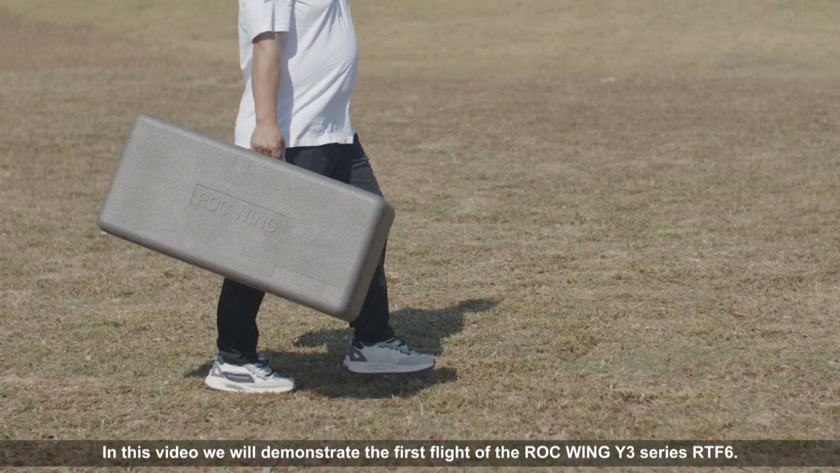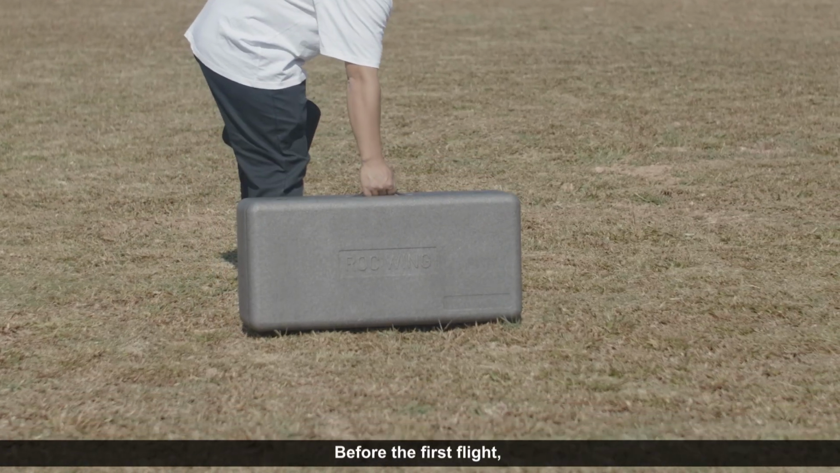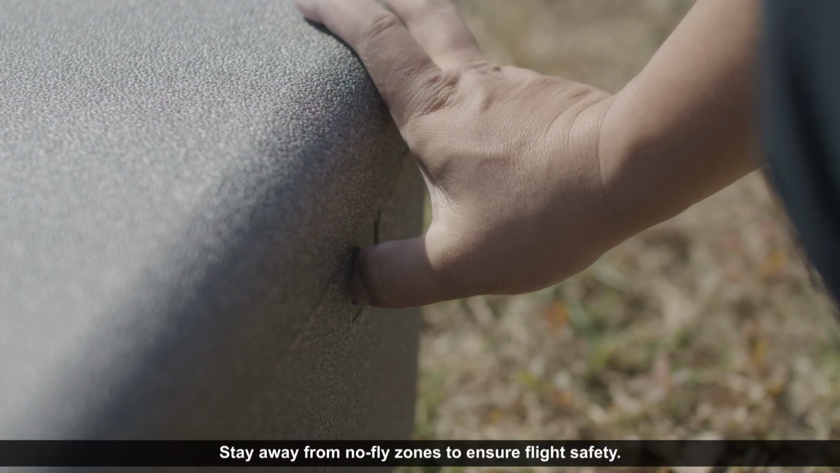In this video we will demonstrate the first flight of the Rockwing Y3 series RTF6. Before the first flight, please select an open outdoor area with few people and no obstacles. Stay away from no-fly zones to ensure flight safety.